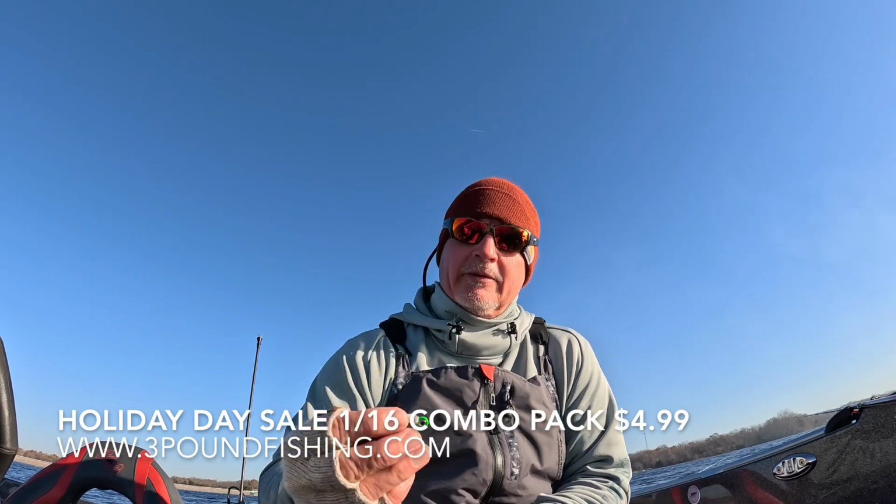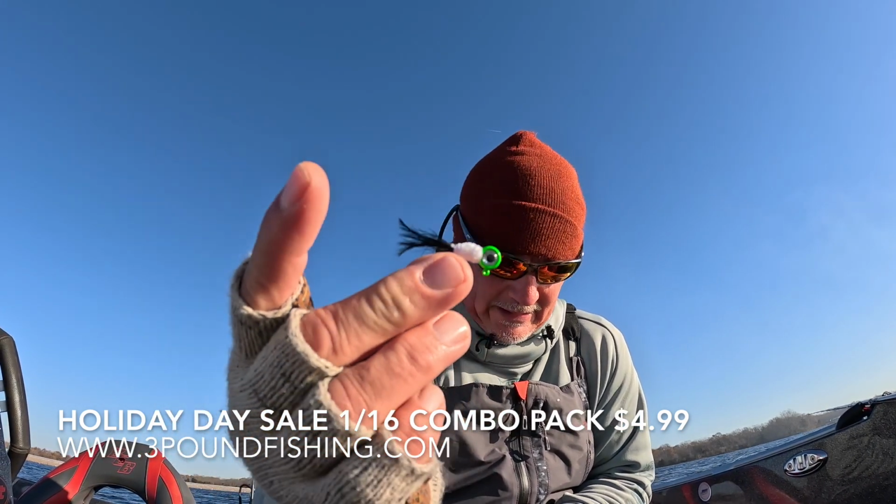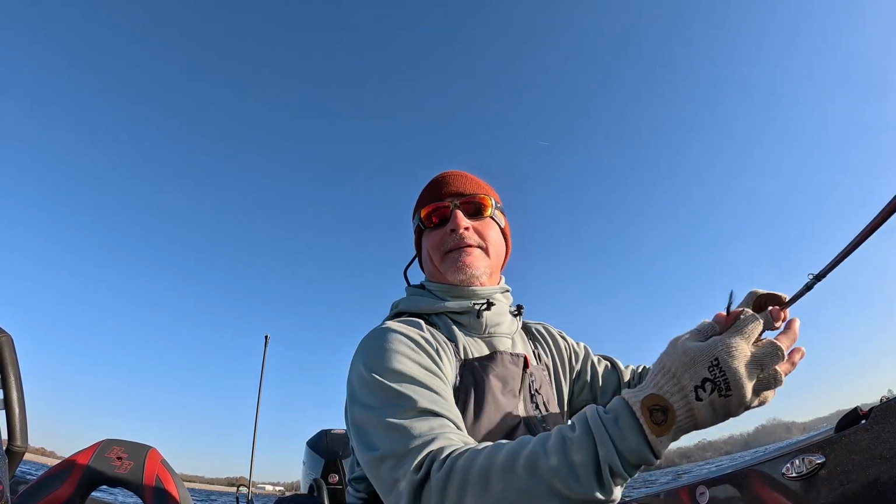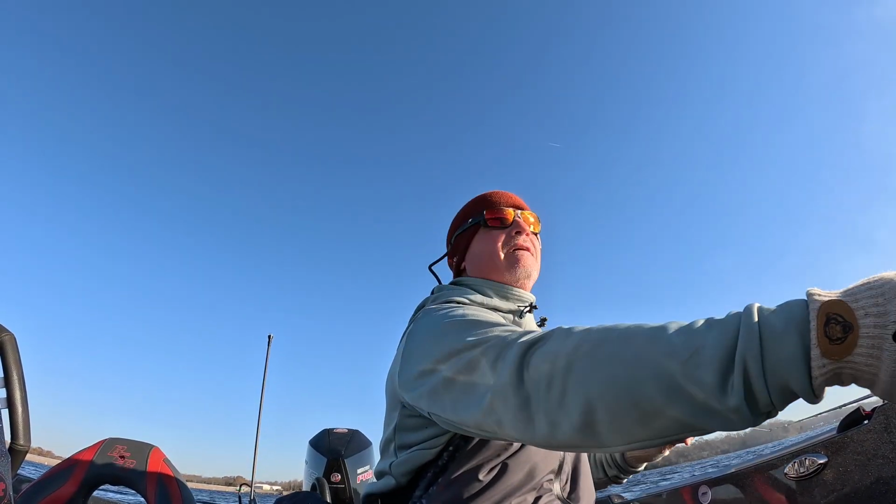You know what I'm gonna do? I'm going with the zombie. Zombie, big time favorite of mine. I like the white with the green head and the black tail. I like the white. I like the contrast is what I really like. And we're gonna give her a rip. Let me tie this on, and then we're gonna go right back up there.